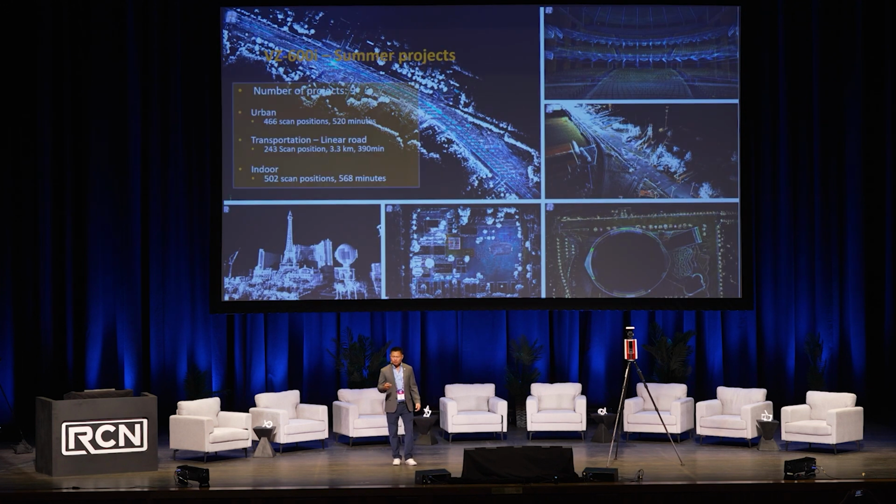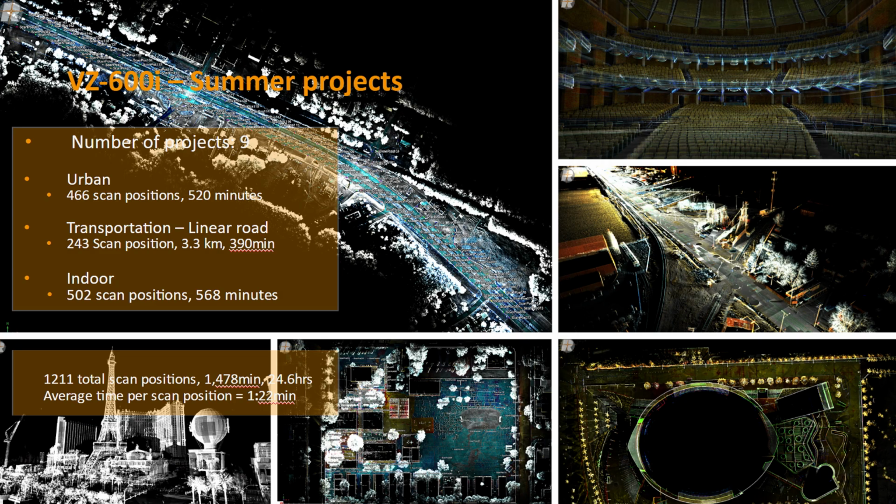Okay, so just to give us some real-world numbers, right? I did this personally myself. A total of 9 projects, 466 scans, and 520 minutes. Everything is documented. Everything is very transparent with our machine. When you download the data, there's a lot of metadata involved. There's a time stamp down to the seconds, date, of course, everything. Transportation project, so 243 scans, covering 3.3 kilometers and 390 minutes. Indoor projects, I did 502 scans, and it took me about 5 hours and 68 minutes.